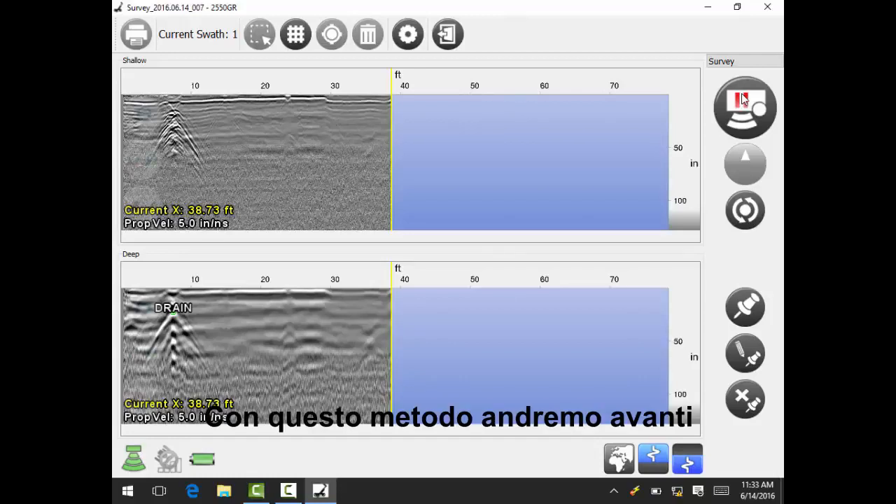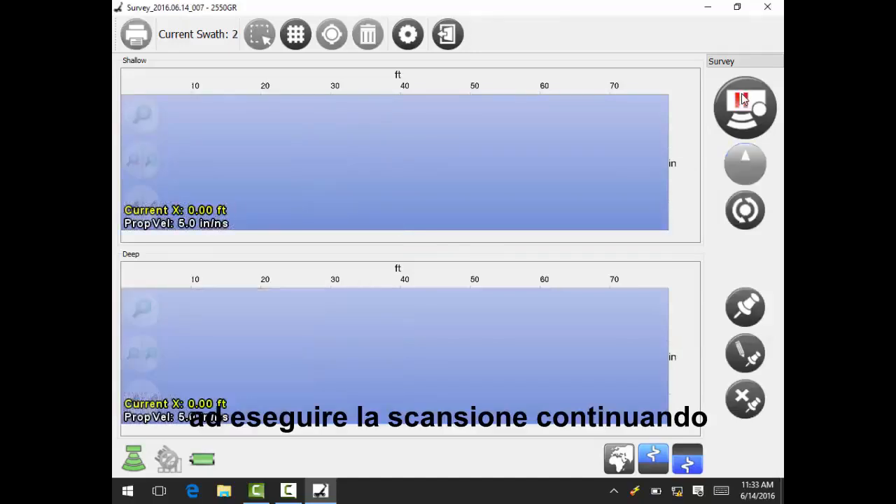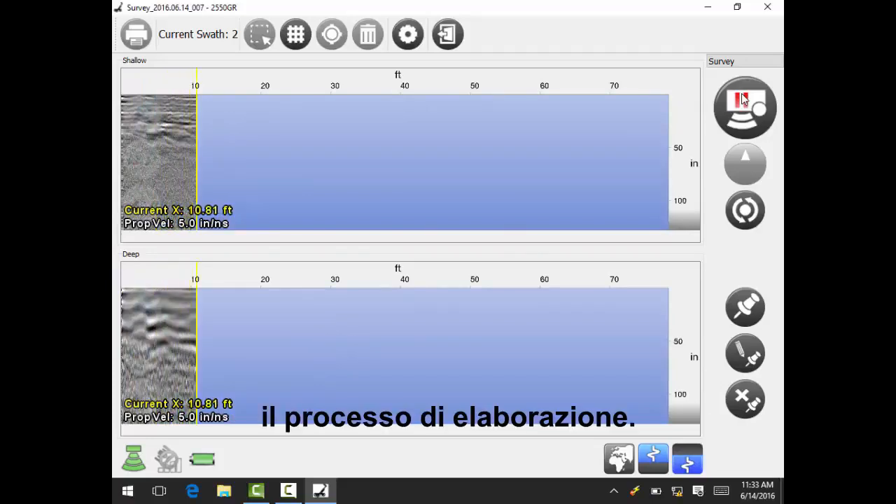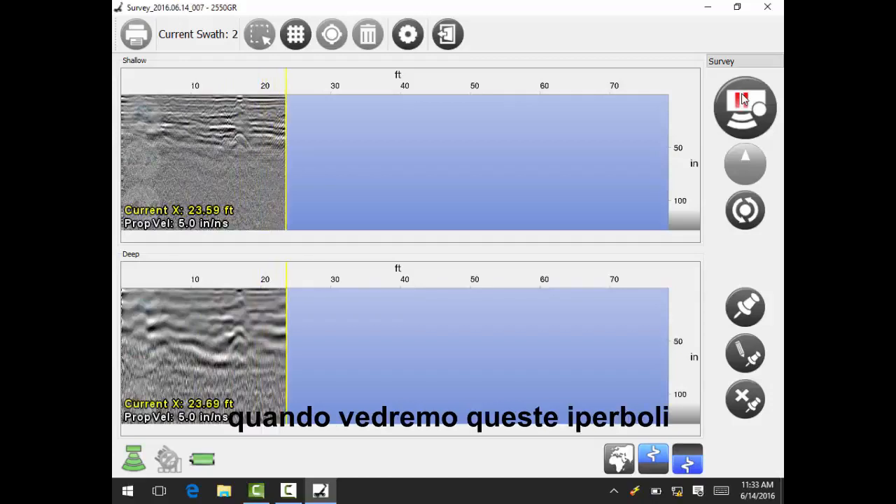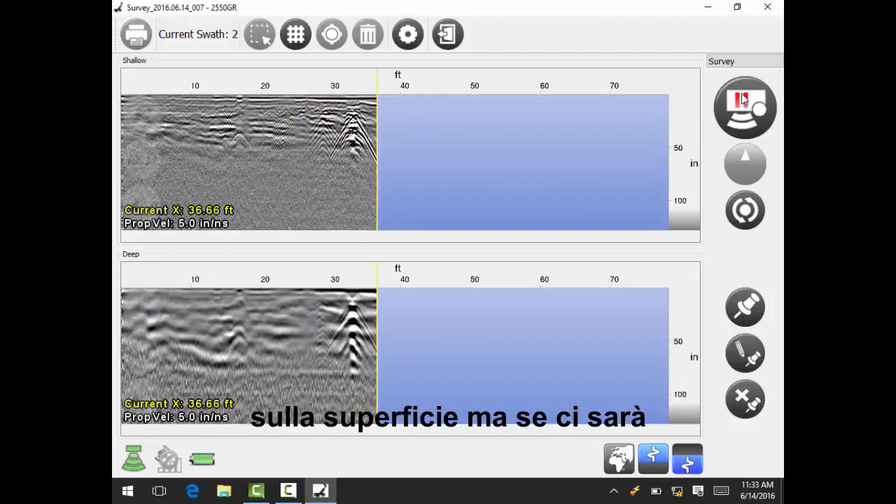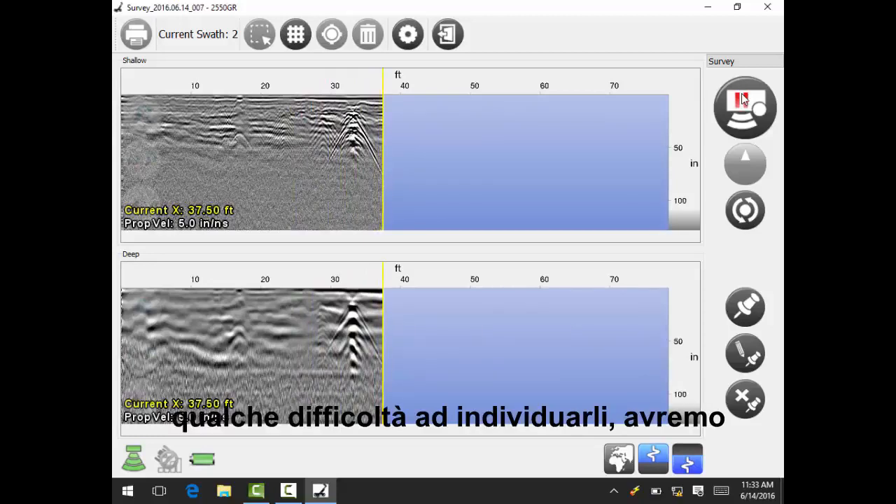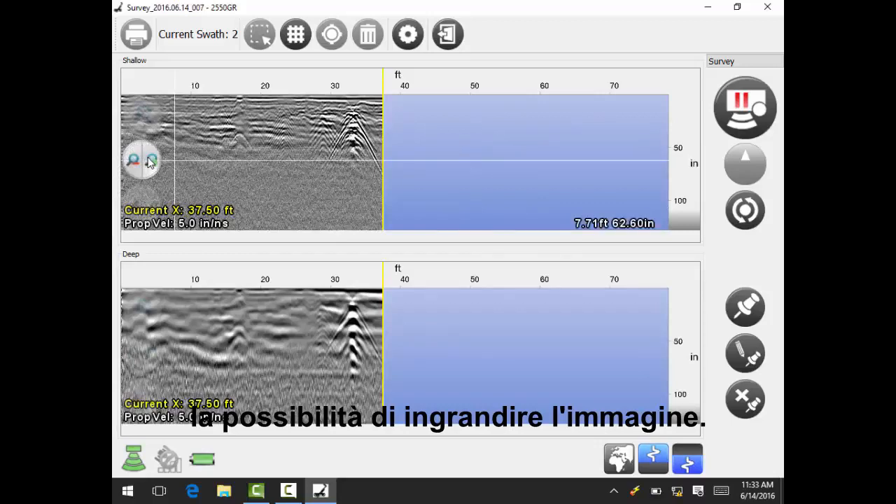For this process, I'm going to go ahead and end it. And then I'm going to move over about 15 feet, and I'm going to start the scan again and continue that process. Once again, as we see these hyperbolas, we can place the marks on the ground, but if you're having a little bit of trouble seeing them, you do have the ability to zoom in